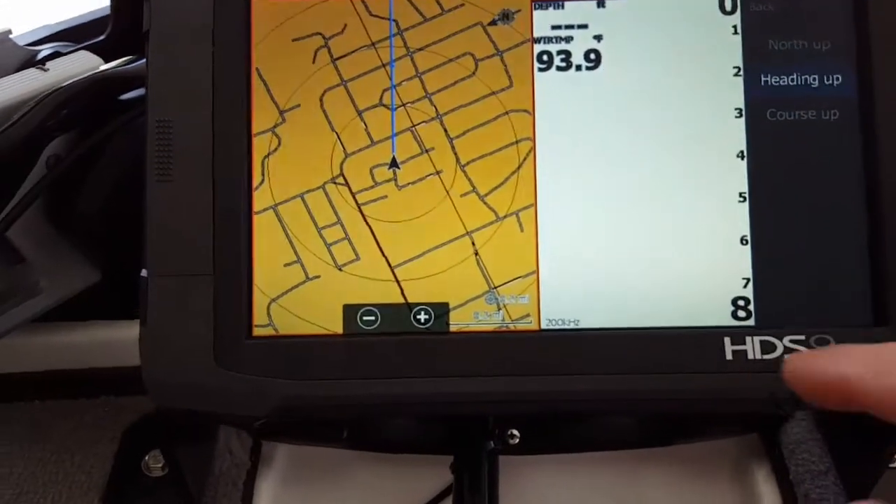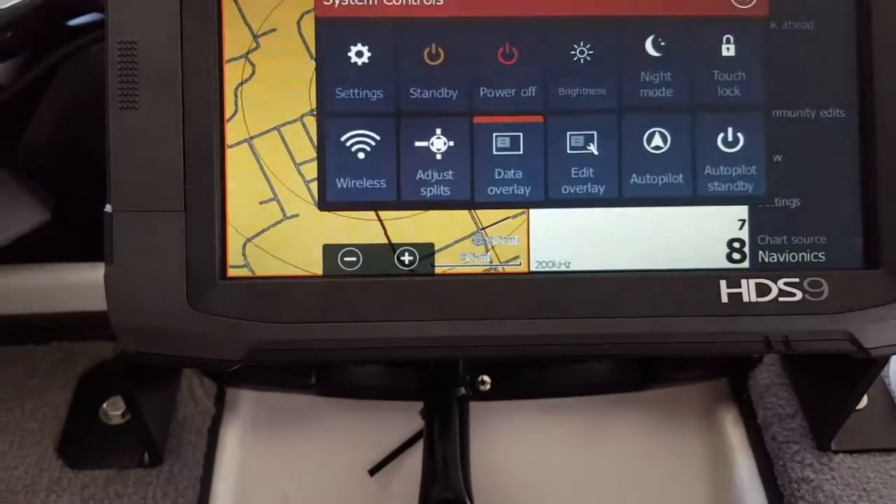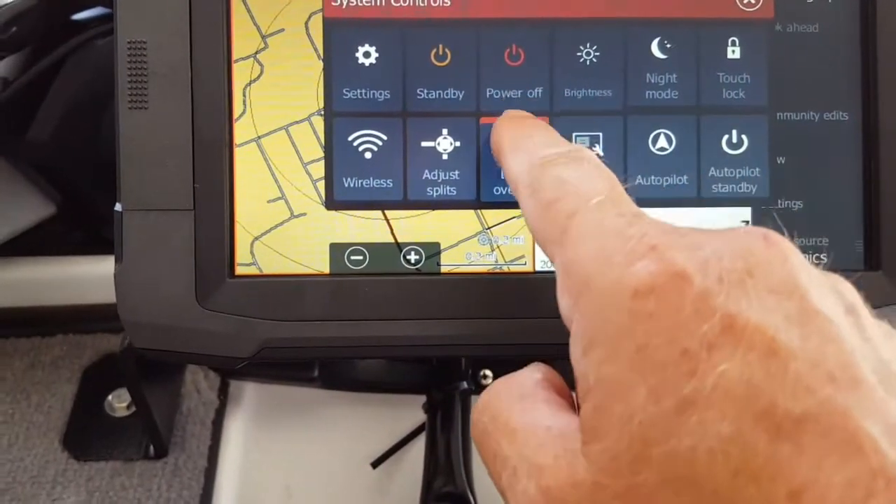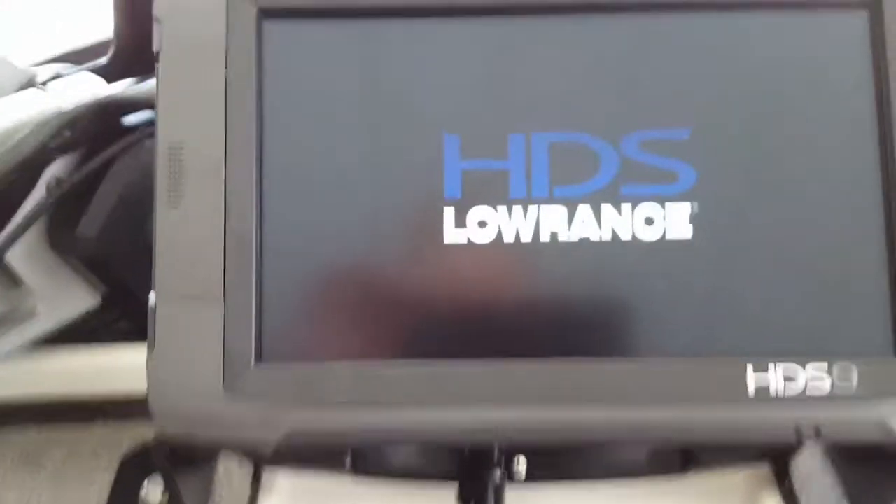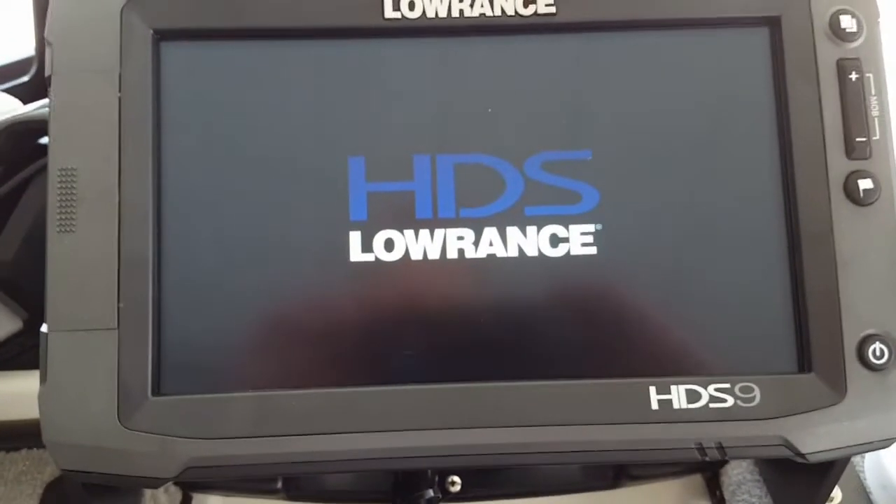And one little other note that I can just make for you guys is when you shut this off, use your power button and come up here to your settings, and it says power off. Power your units off that way. That's the best advice I can give you for starting and shutting.